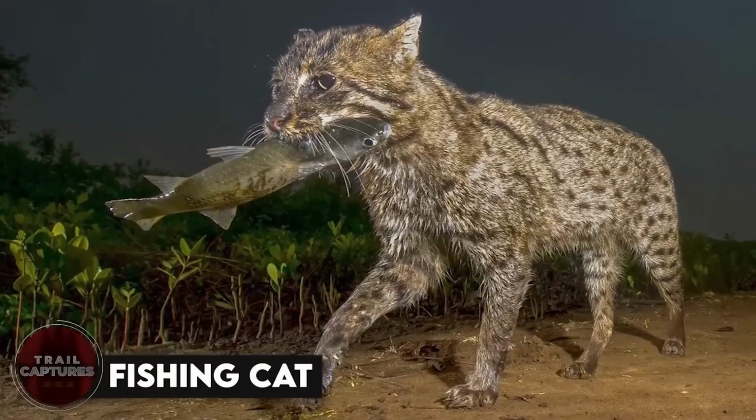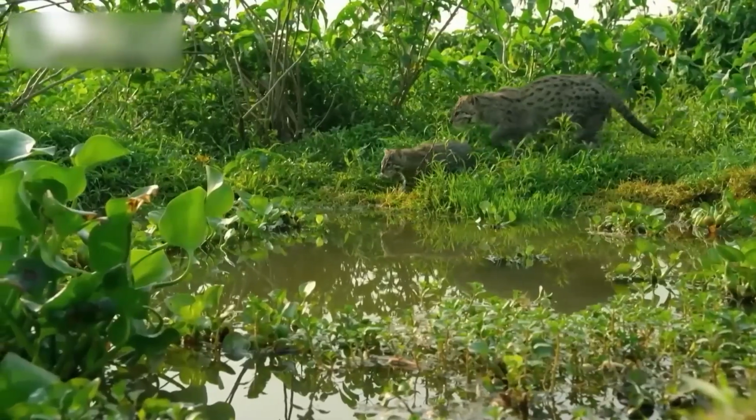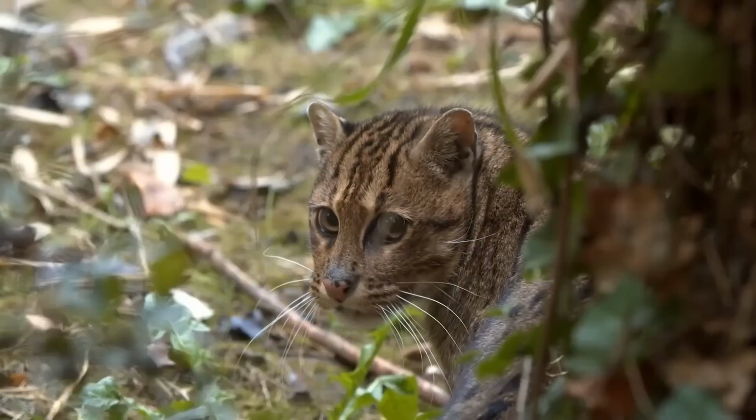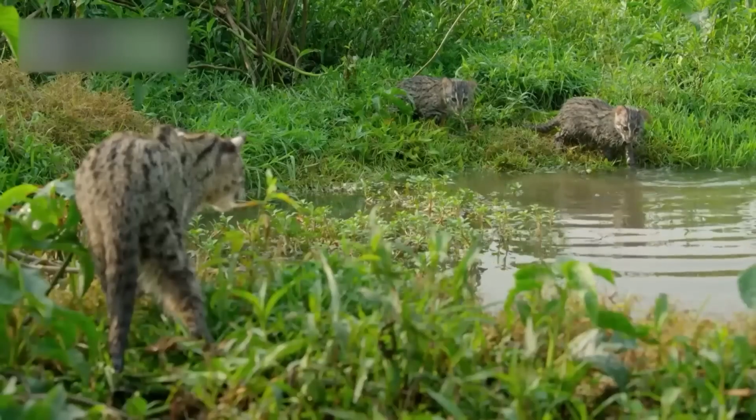Fishing cat. Have you ever heard of a fishing cat? No, it's not a cat that likes to go fishing with a rod and reel. These adorable felines are the only ones in the world that specialize in catching fish.